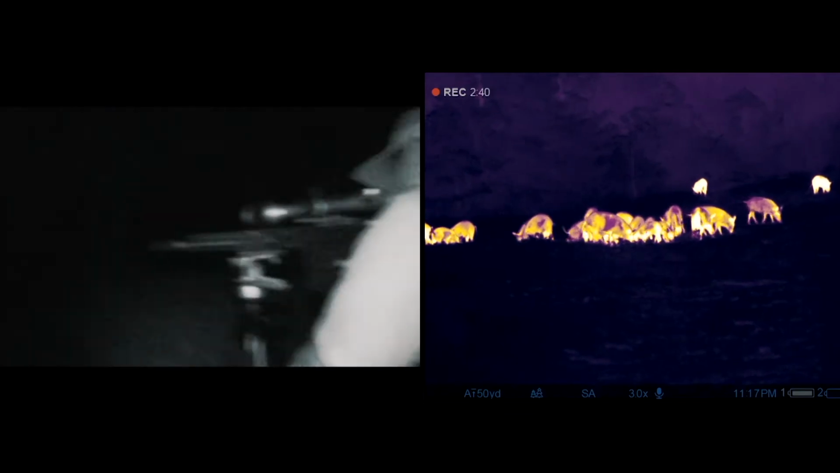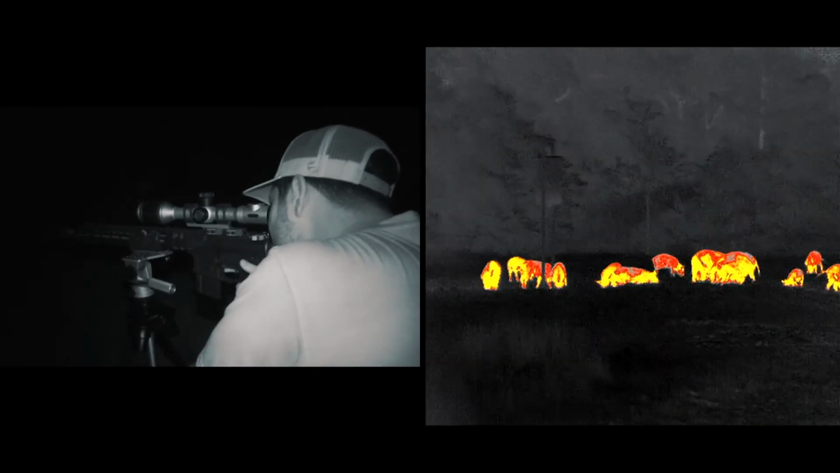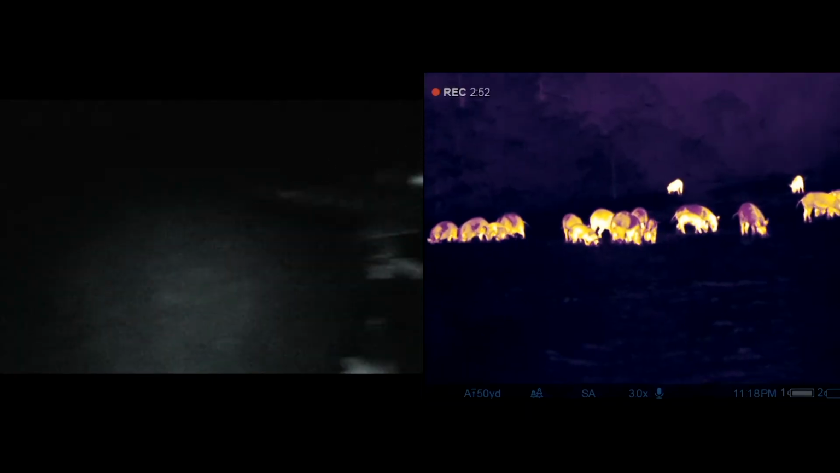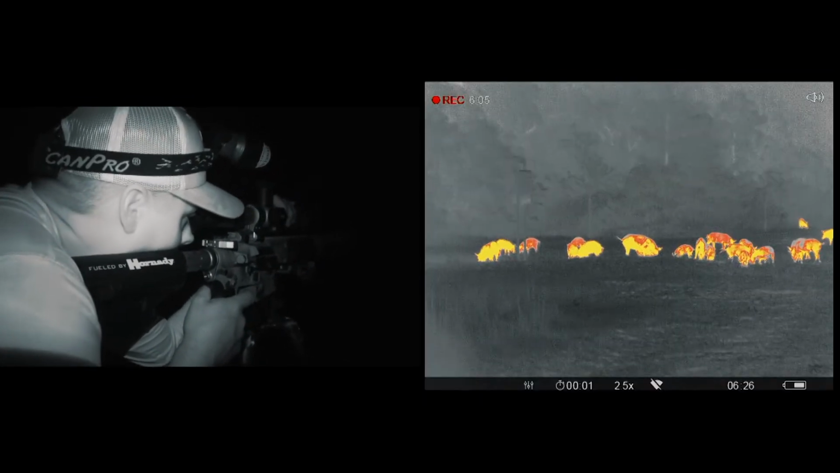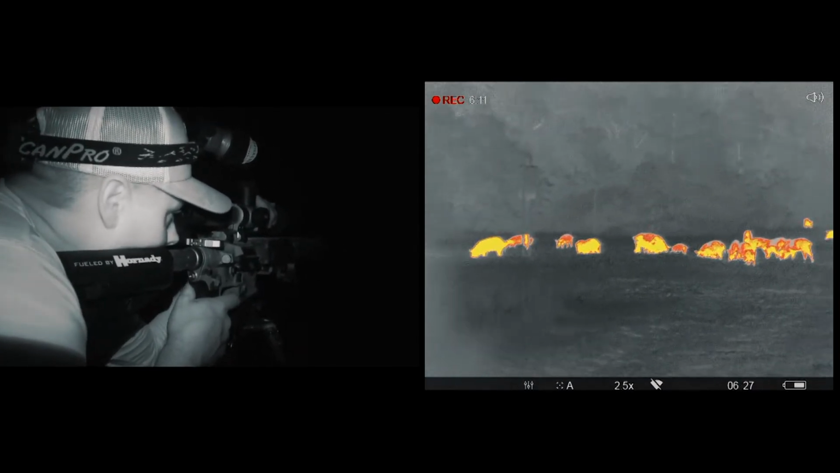Well, she's back on the left. Are you on the one on the left now? Do you see the other one now? She's behind him. Wait, is... No, it's right there? Facing to the right? Yeah. Okay. Yeah, I got it. All right, well, I'm gonna shoot the one on the left, looking left.